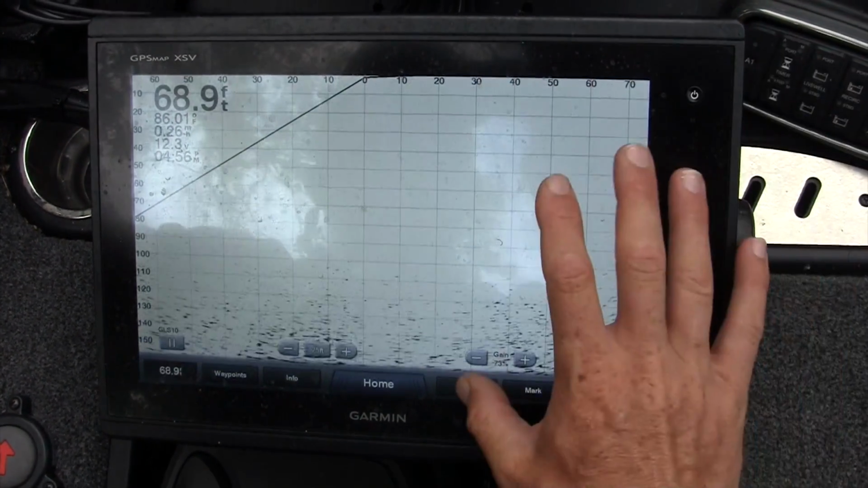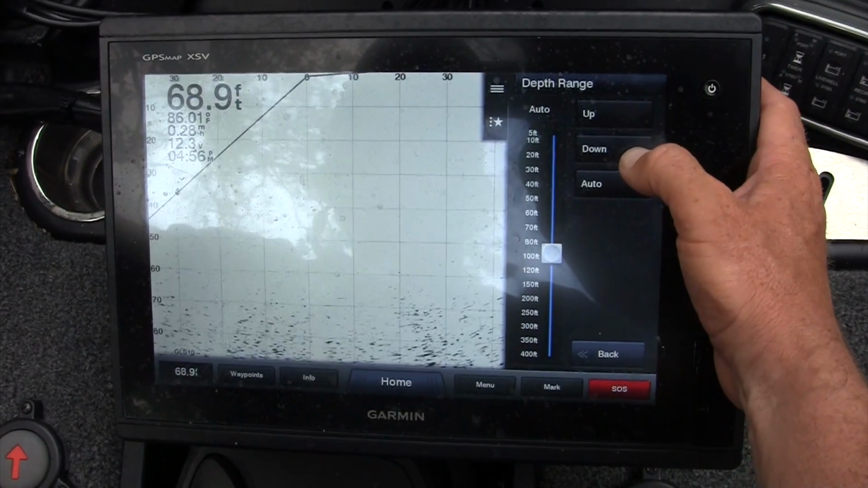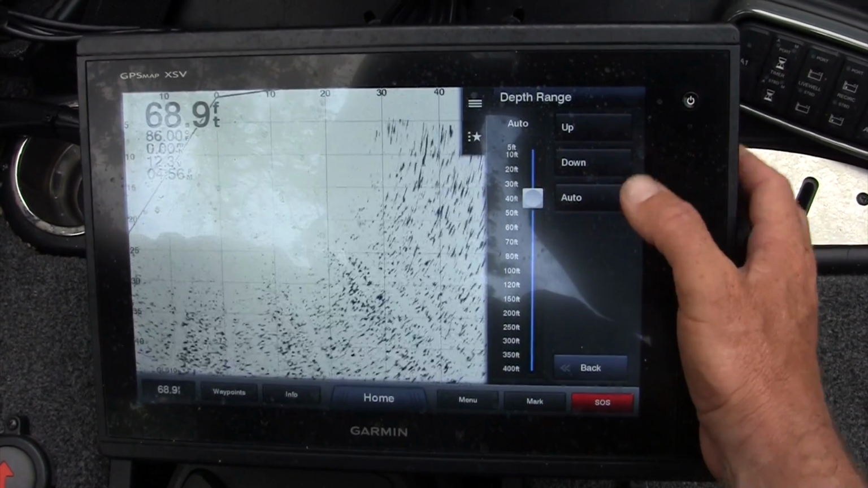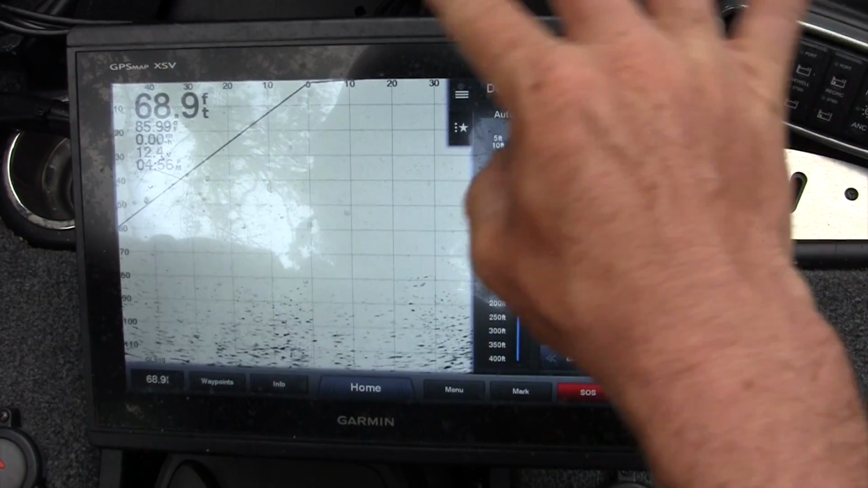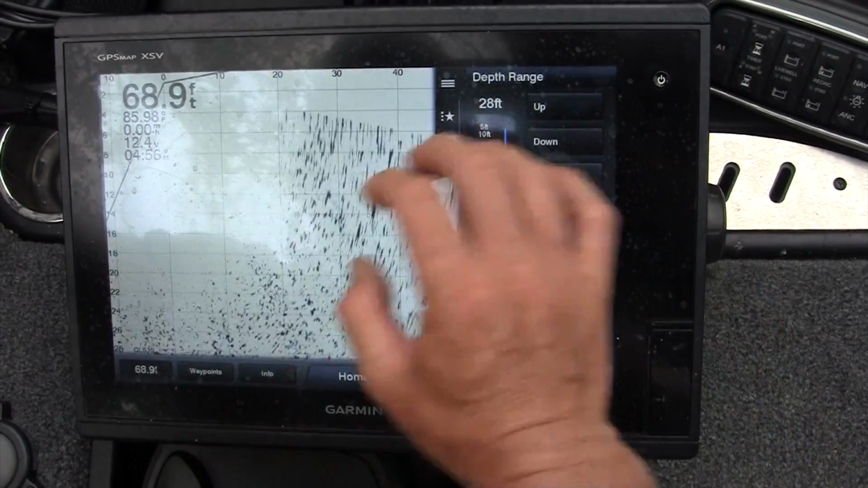So that's one thing. The other thing is sometimes I will keep the depth range on auto, sometimes I'll manually set it. And the reason I would manually set it is to get more screen. So if I'm on a lot of depth change, I'll keep it on auto so it'll automatically adjust. But if I'm in a consistent depth, a lot of times I'm going to manually set my depth range so I get the most screen.